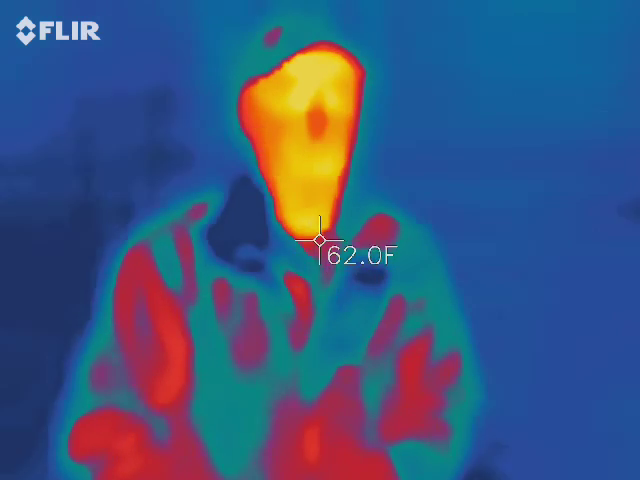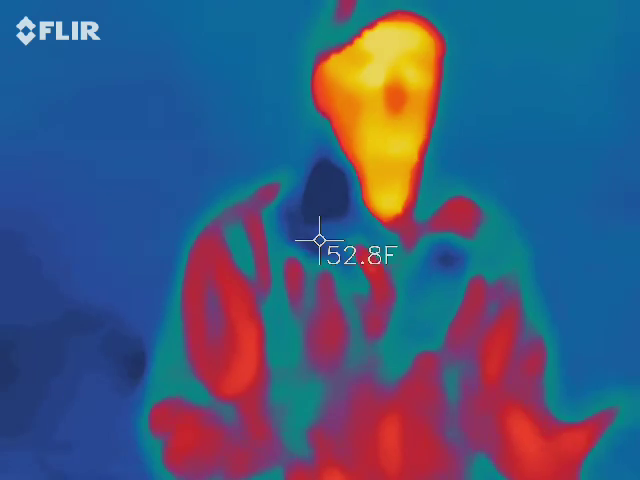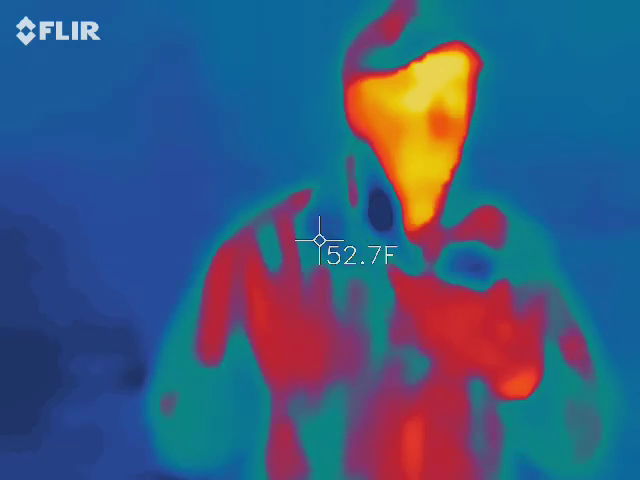We have a lot of people here. It's going to be very easy to try to keep one of us in view at all times. You want to try to keep our skin as a base because it's the warmest thing out here, especially on a chilly night when it's raining.